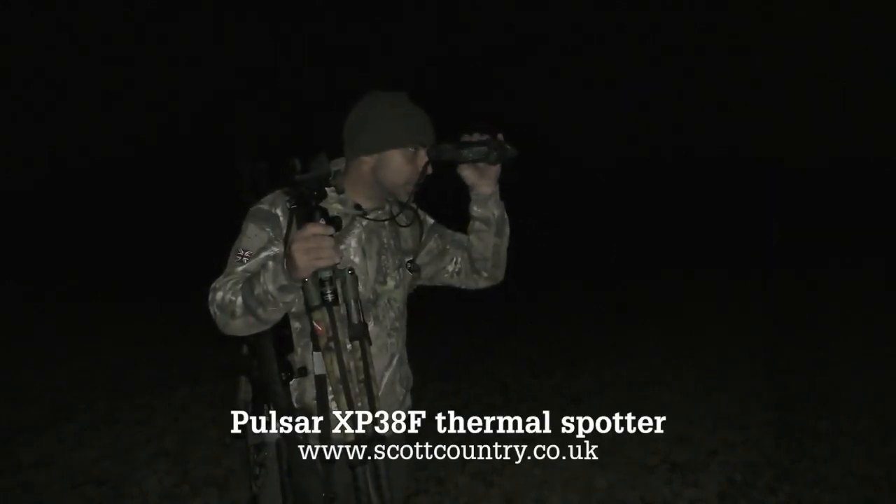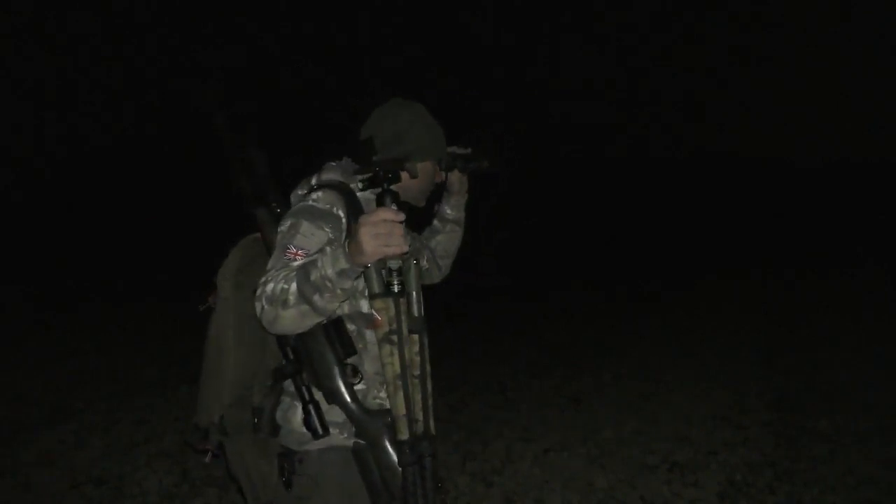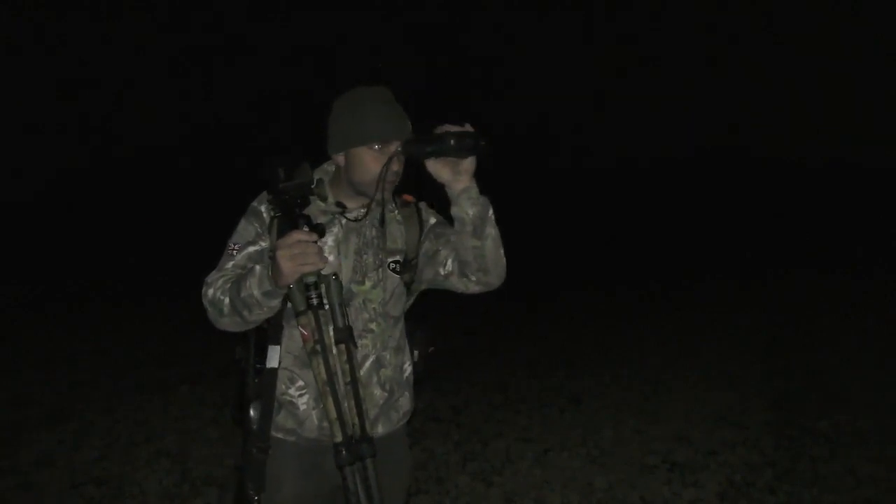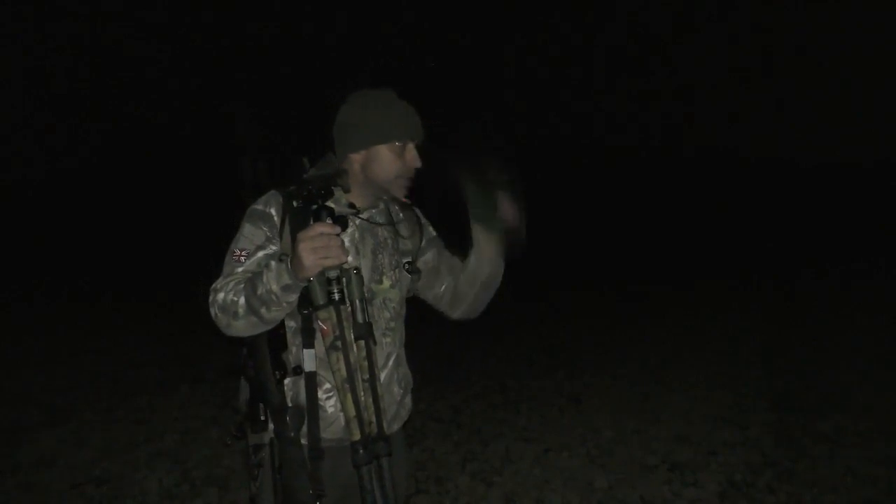These are excellent bits of kit, these thermal spotters. They just save so much time. You can just quickly scan around the field and see if there's anything in it, see if there's anything that's worth walking out to. This field looks pretty clear.